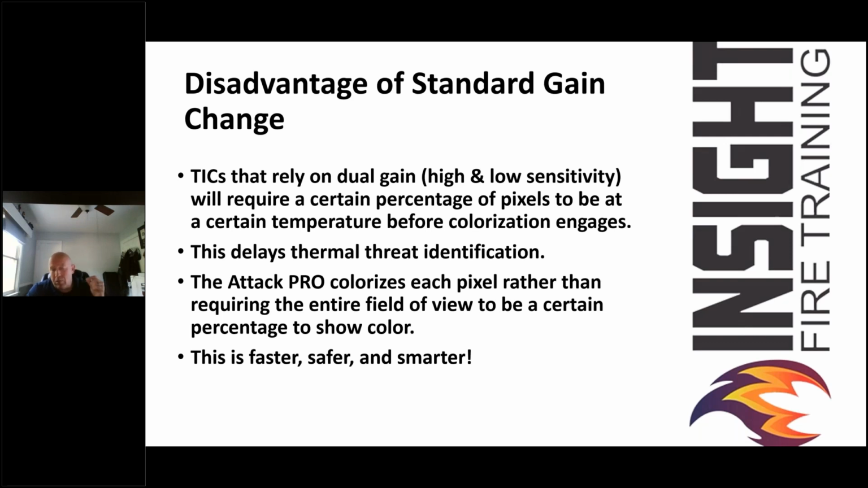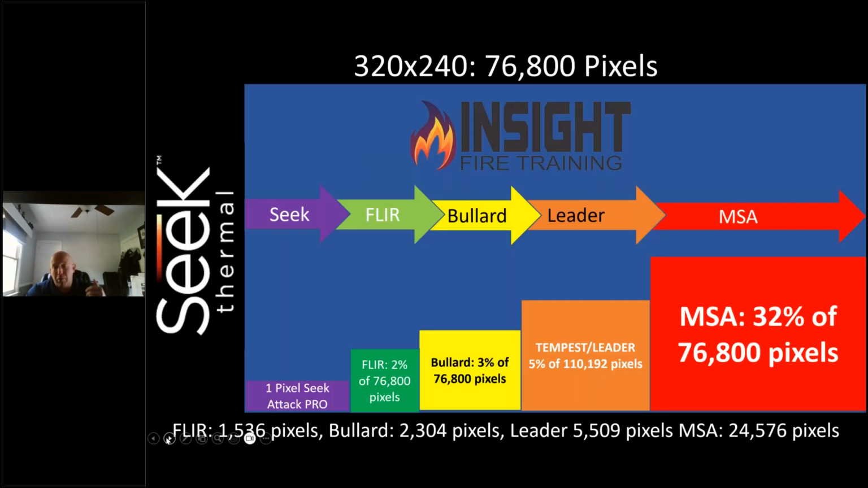The reason mixed gain mode works better is it colorizes each pixel rather than requiring the entire field of view to agree on a certain percentage of pixels at a certain temperature range to switch. And when they do agree, there's often a delay. And that delay can be very costly when we're talking about lives and property.